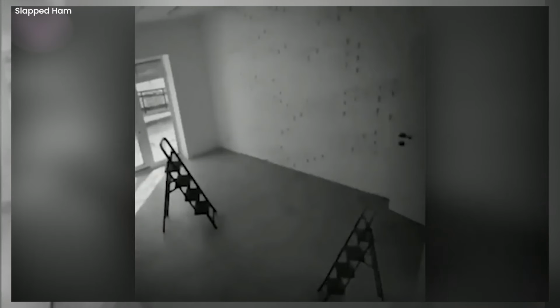Cryptid walker. This footage was uploaded by a Reddit user, Mr. Paranormal Guy. The video shows an empty room of a house that seems to be being renovated, and there are two stepladders placed in the middle of the room. The door is wide open, and there is no one else in the room.